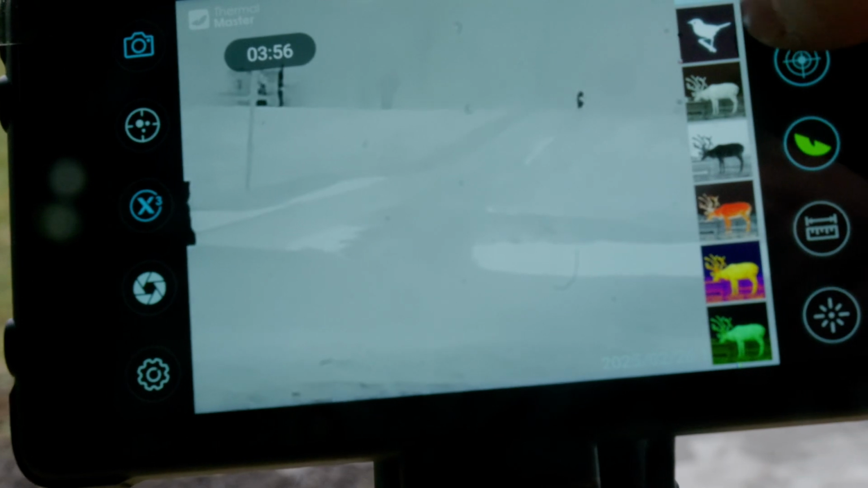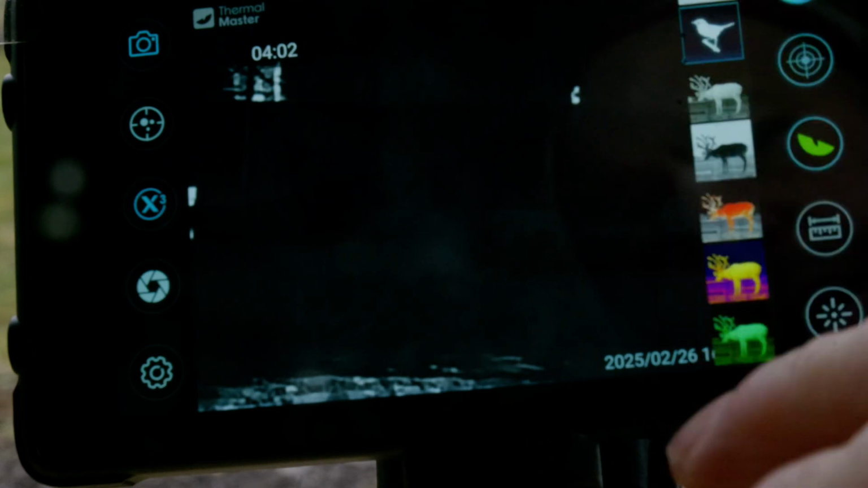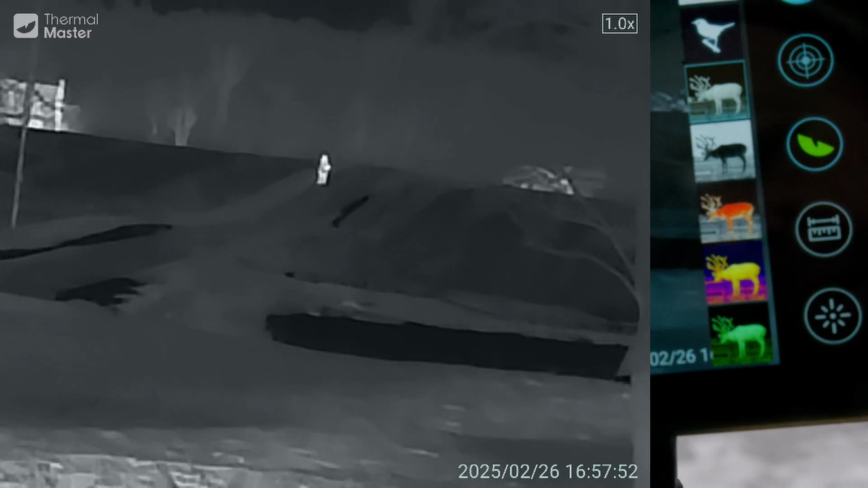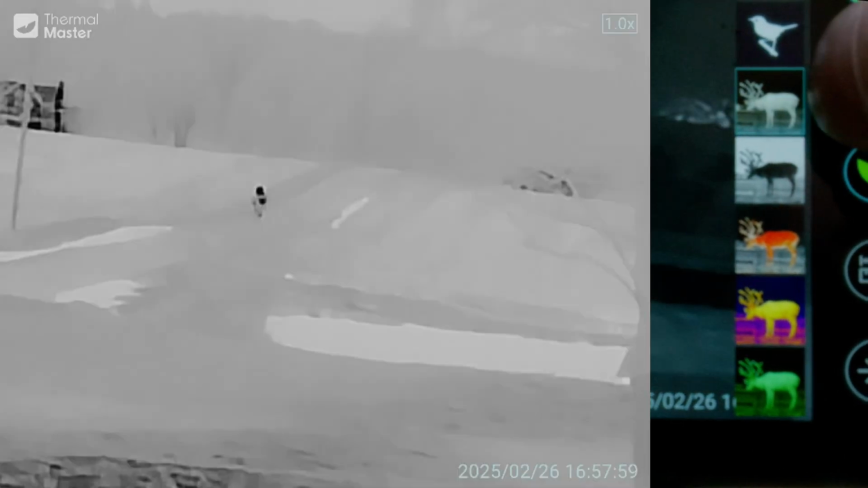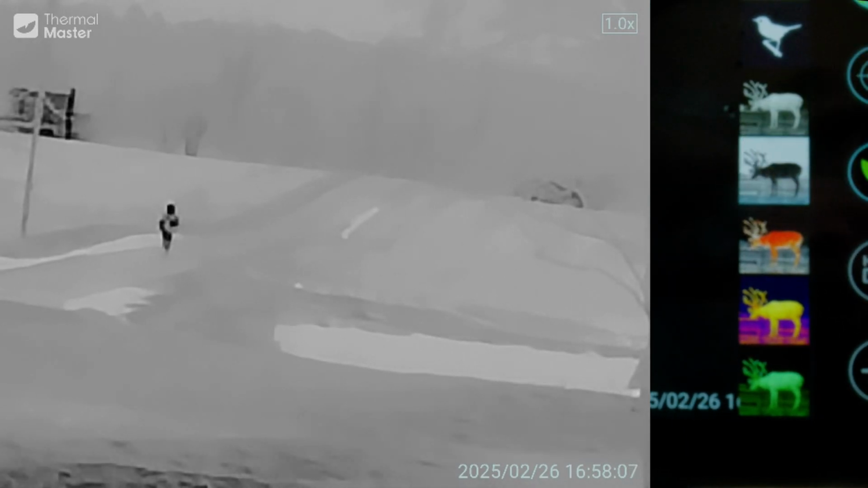and right there we're at the top. We've got the white hot, and then we've got the dark. Now this will probably be a better feature for using at night while hunting. You'd be able to stay more stealthy. It's still dark in the background, but you get a little bit more of the highlights, a little more detail in the background. The difference between this one and this one is you get a little bit more detail. If you're really trying to focus in on the hot subject that you're after, that's probably going to be the best one.